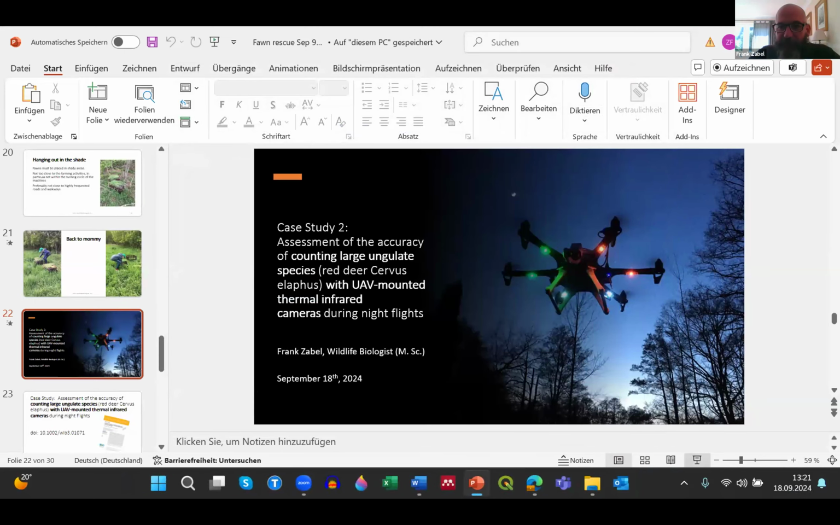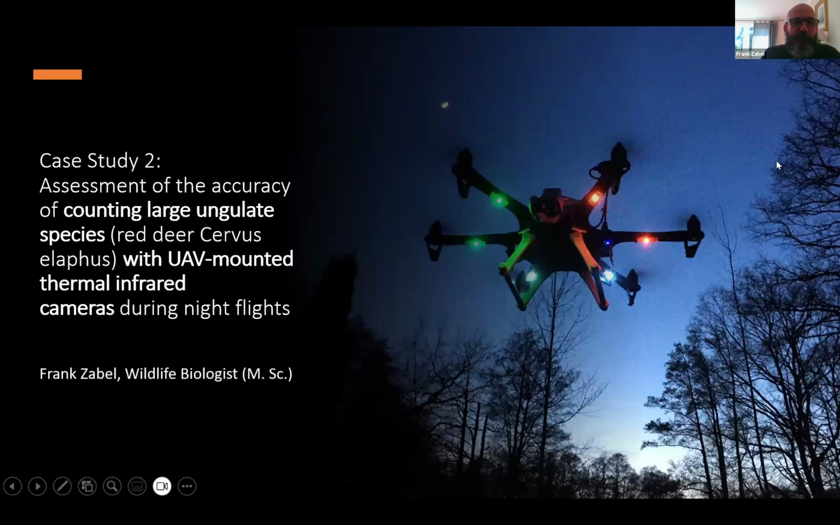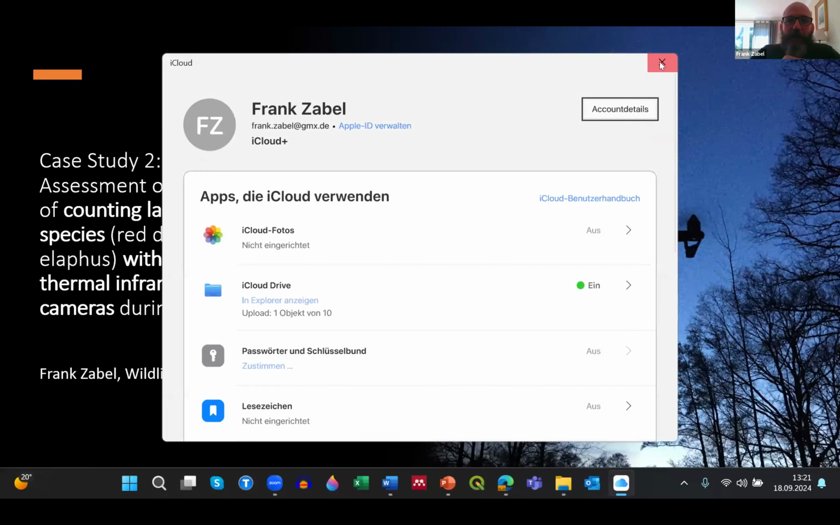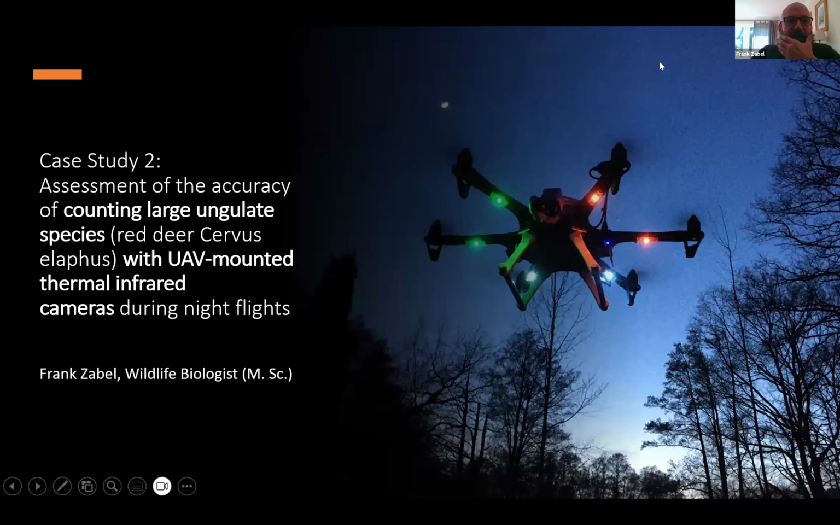When I go back into the presentation mode, we have a second case study, and here Pat and I made an assessment of counting large ungulate species, in our case red deer, Cervus elaphus, with UAV, so unmanned aerial vehicle mounted thermal infrared cameras.